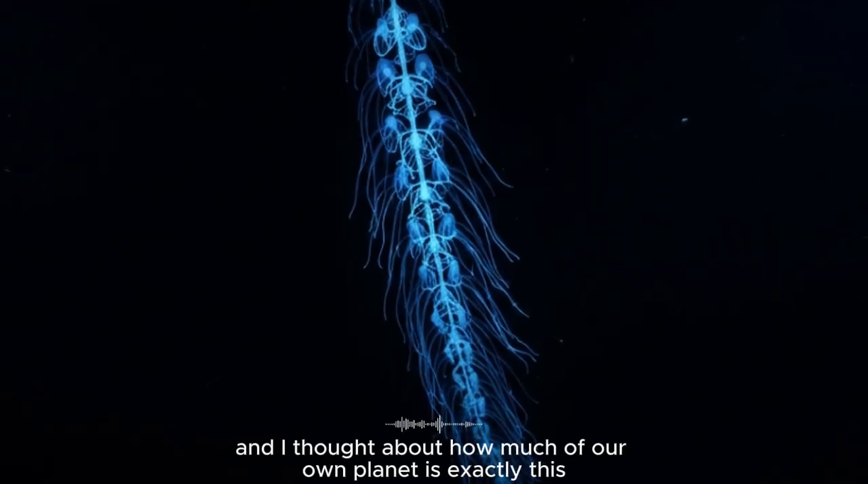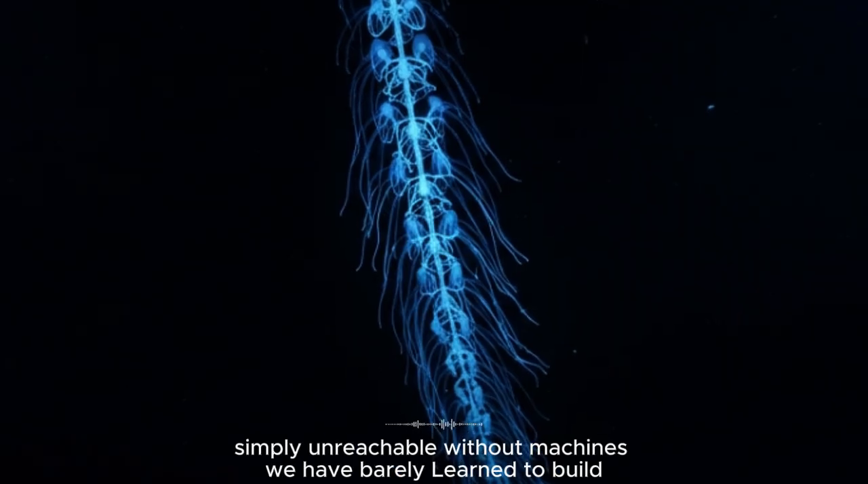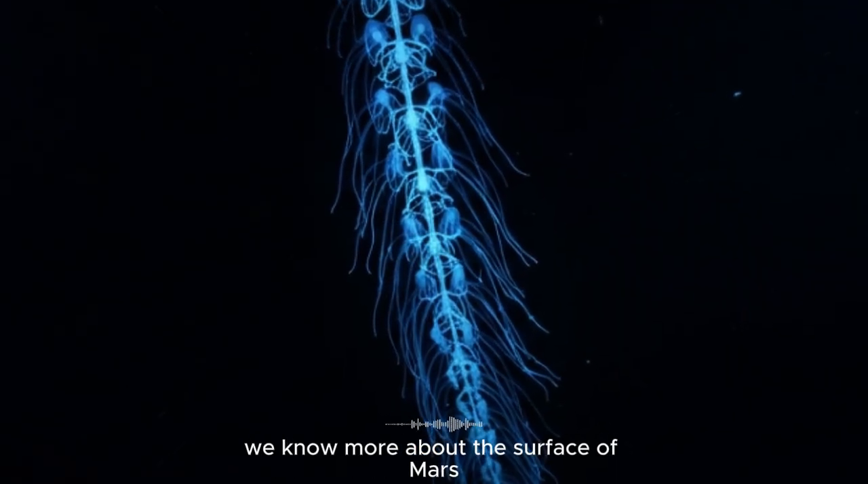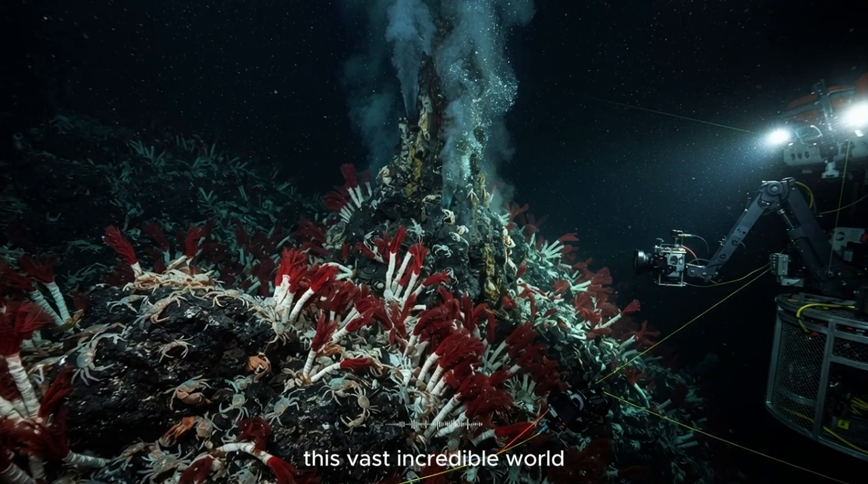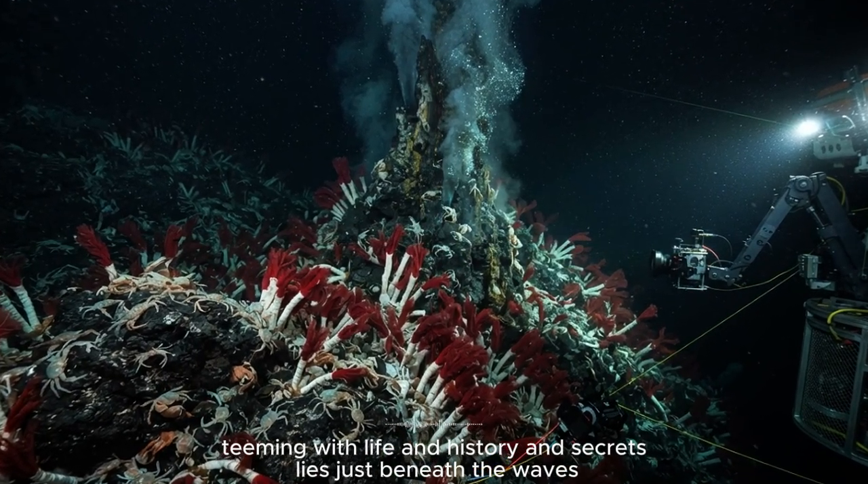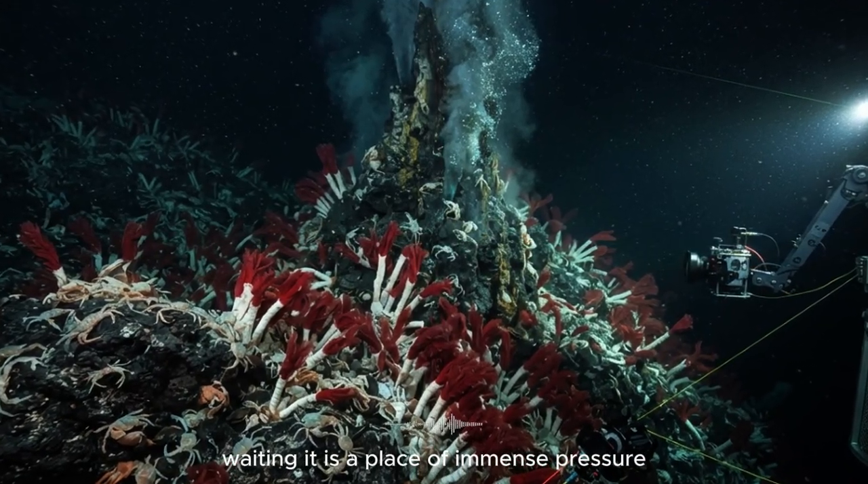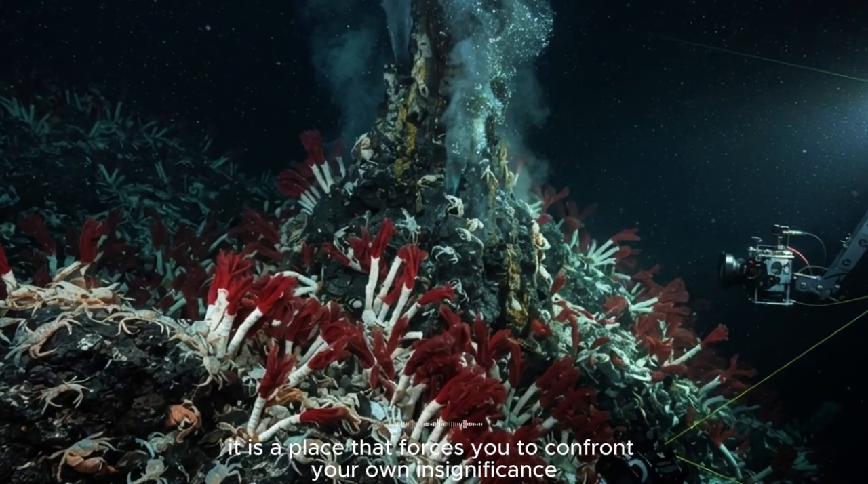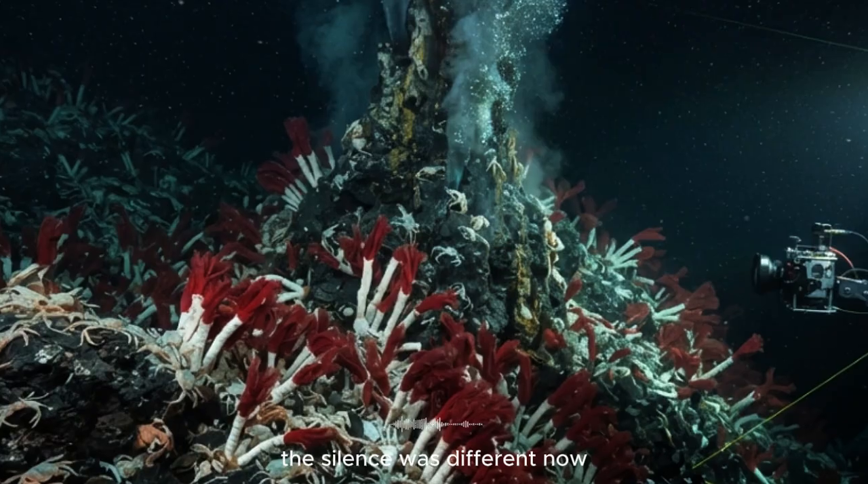And I thought about how much of our own planet is exactly this. Not hostile, not empty, simply unreachable, without machines we have barely learned to build. We know more about the surface of Mars than we do about the deepest parts of our own oceans. This vast, incredible world, teeming with life and history and secrets, lies just beneath the waves, waiting. It is a place of immense pressure, both physical and metaphysical. It is a place that forces you to confront your own insignificance, and at the same time your own immense potential. The silence was different now.